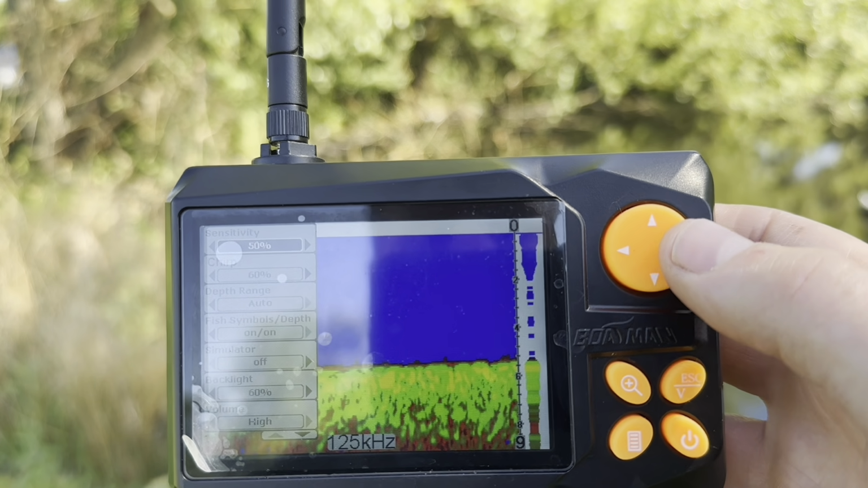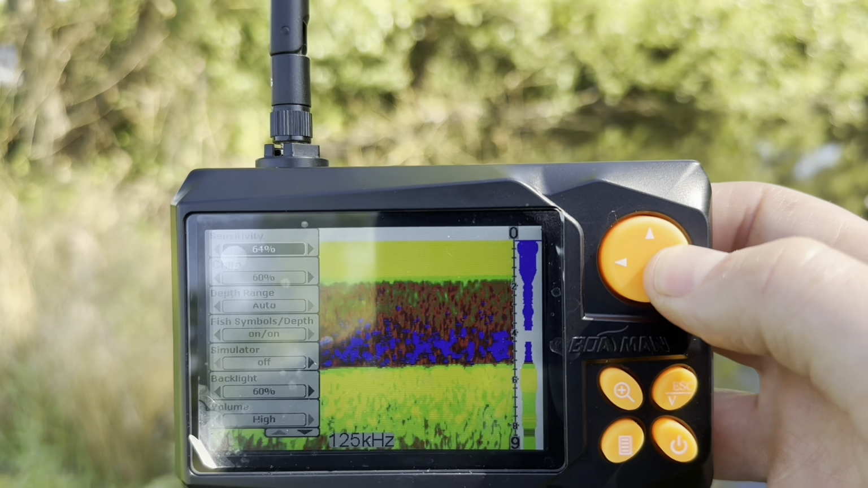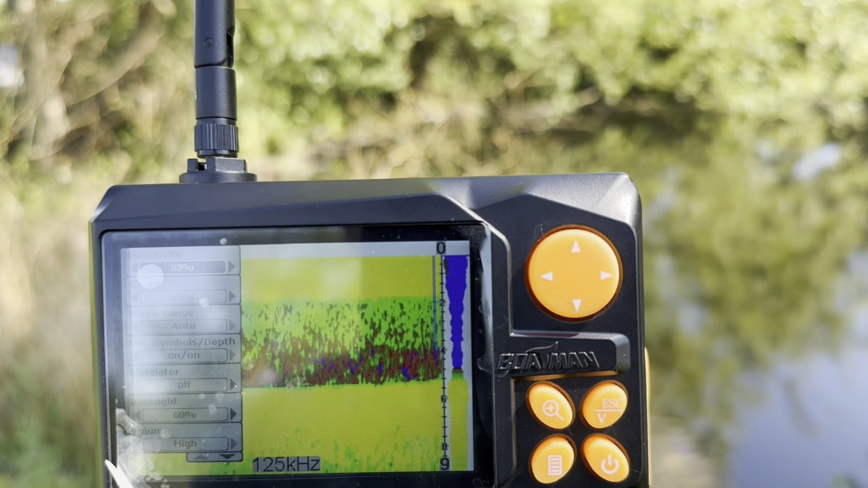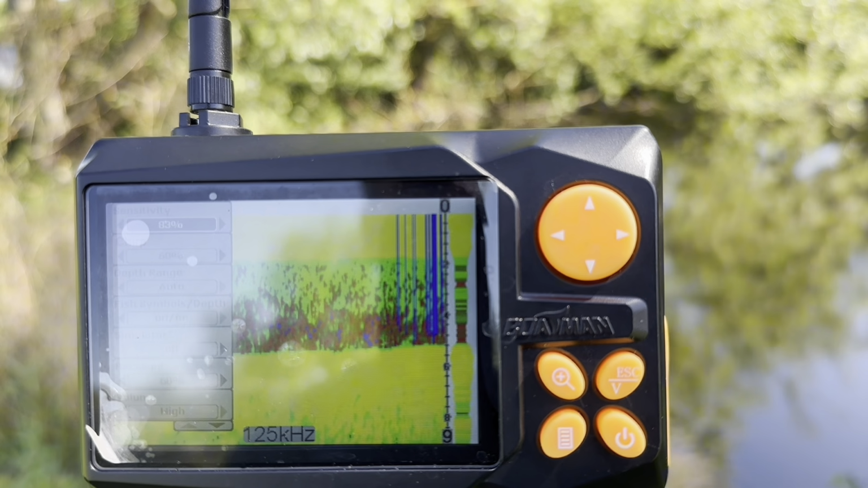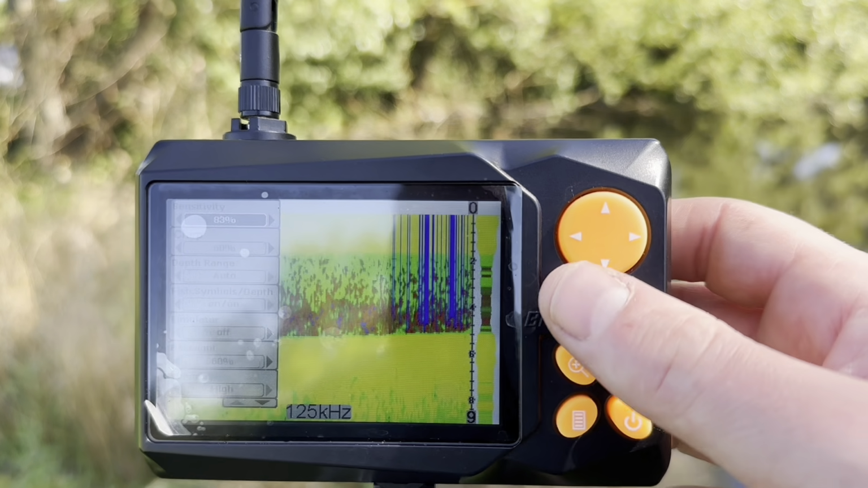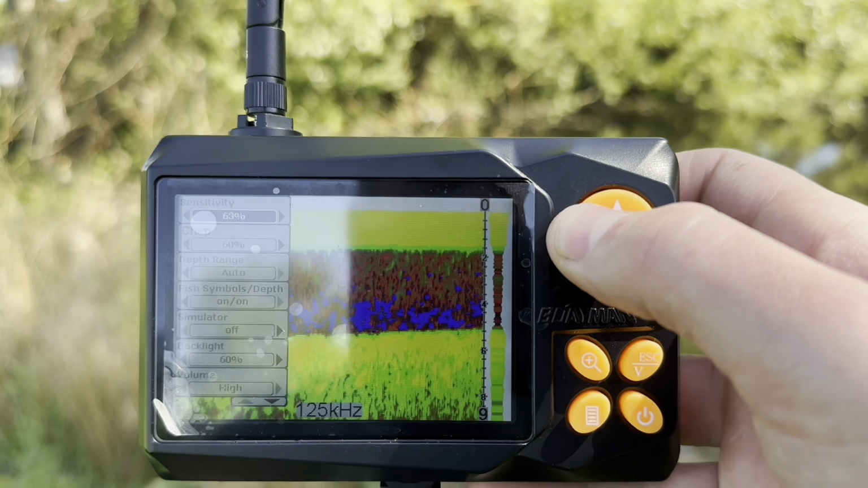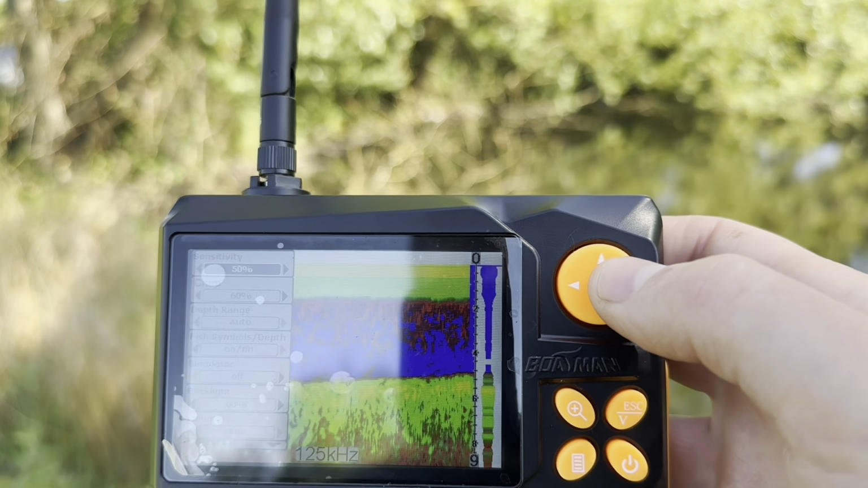So for example, what I will do is I will just turn my sensitivity right up, and you will see if I turn it right up, it goes kind of crazy. That's basically because it's overly sensitive now, and it's picking up all sorts of stuff on the surface, etc. So I recommend, if you're fishing somewhere quite shallow like this, no more than 6 foot, and the water is really quite dirty, around a 50% sensitivity, give or take.